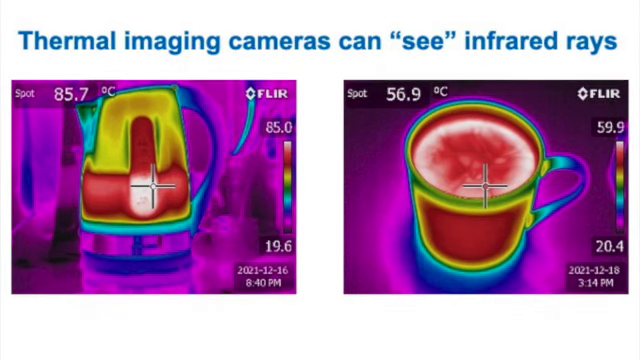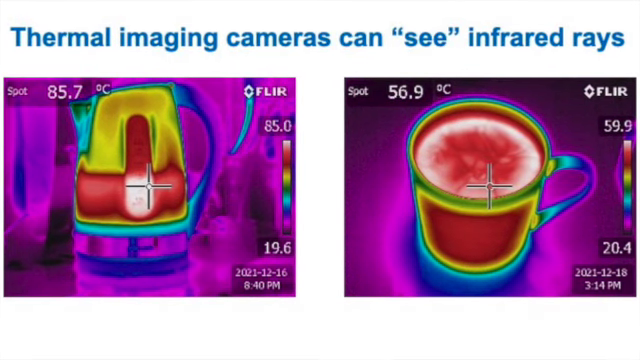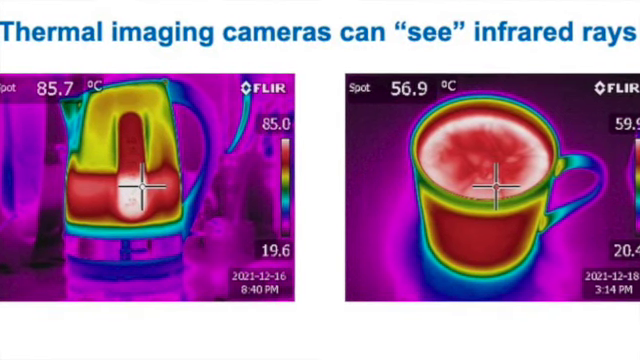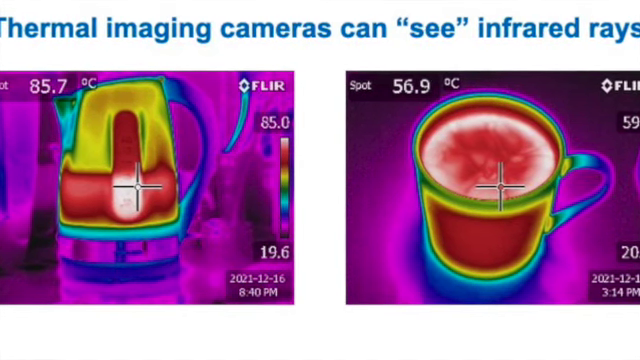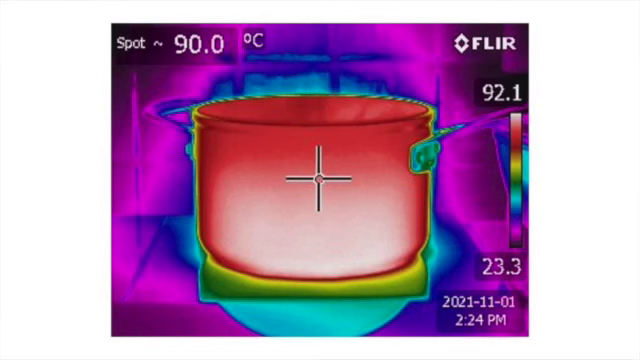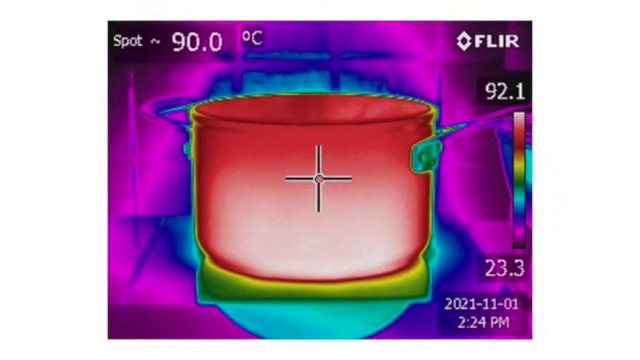Now, a thermal imaging camera has a highly specialised lens, which I've already mentioned is made of germanium. This material only lets through infrared rays. It does not see visible light. This ability of the camera lens to see infrared radiation is in complete contrast to our own eyes, which can, of course, only see visible light. Then, behind the lens, the camera detects this infrared radiation coming through and converts it into an image which we can see on the screen.